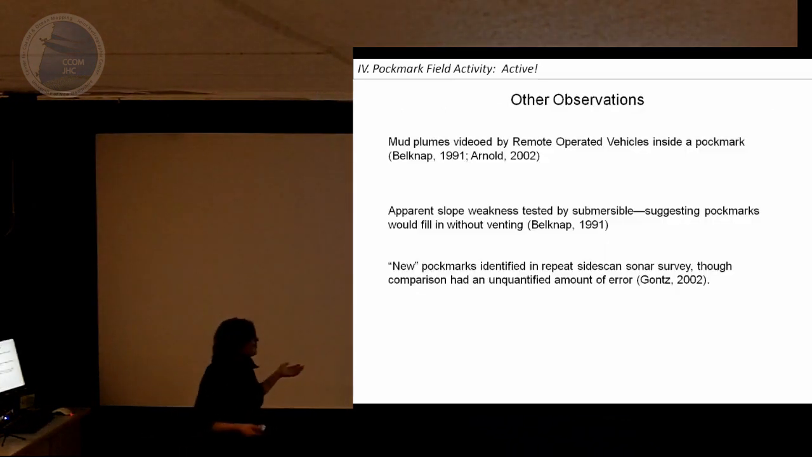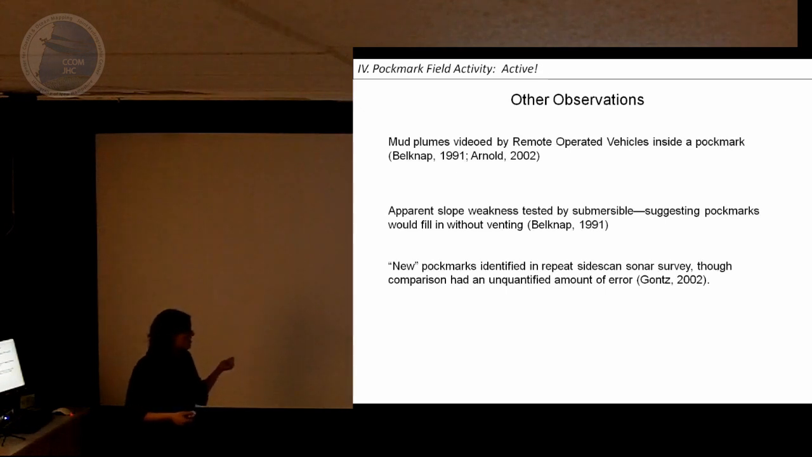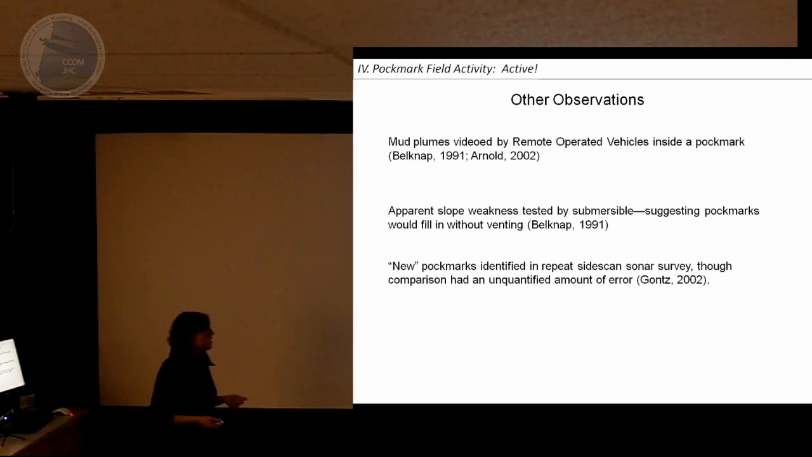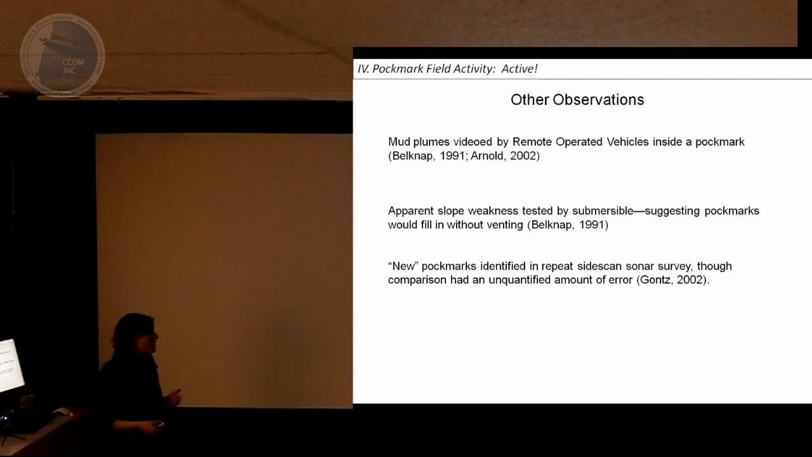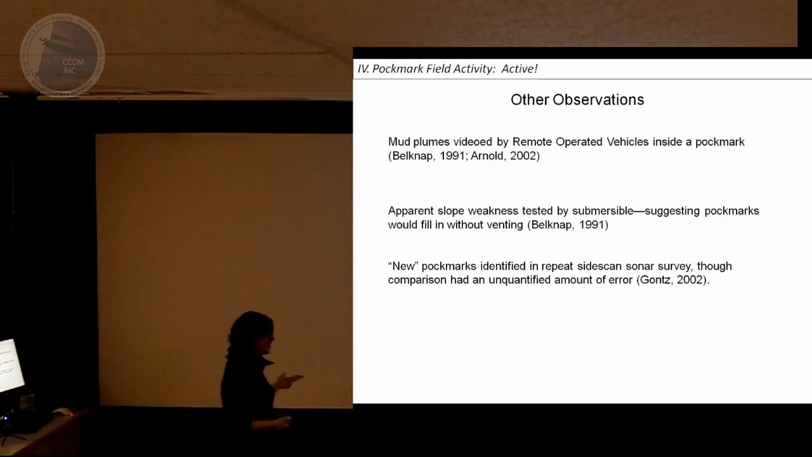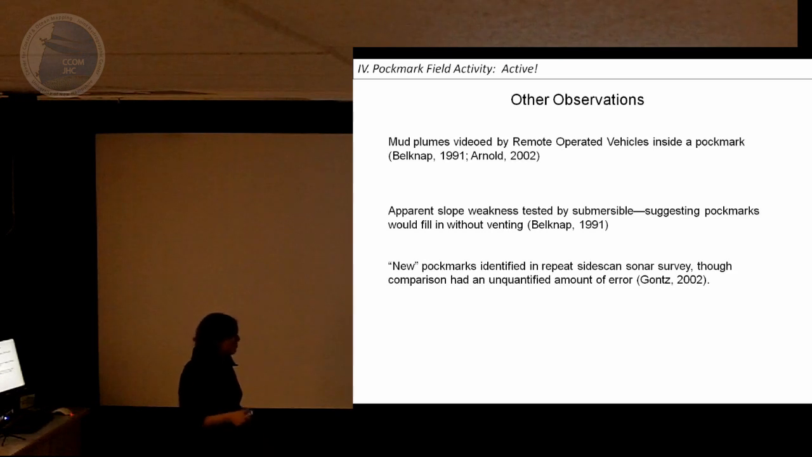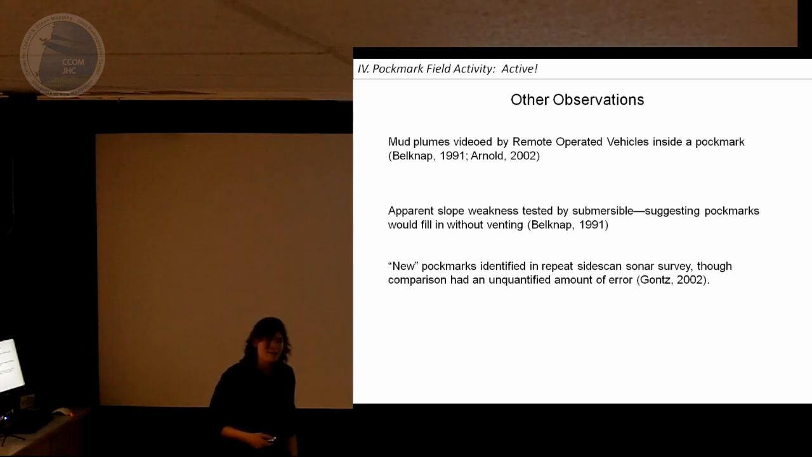Other observations: mud plumes from ROVs. There was turbidity flow within the pockmarks, which would indicate the walls are weak. And there were new pockmarks identified in repeat side scan sonar surveys throughout this area. But there might have been some error associated with the position of those surveys.